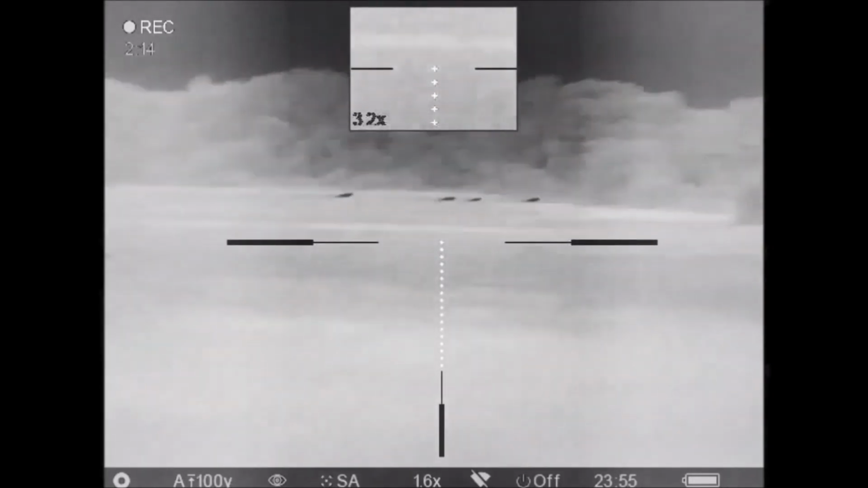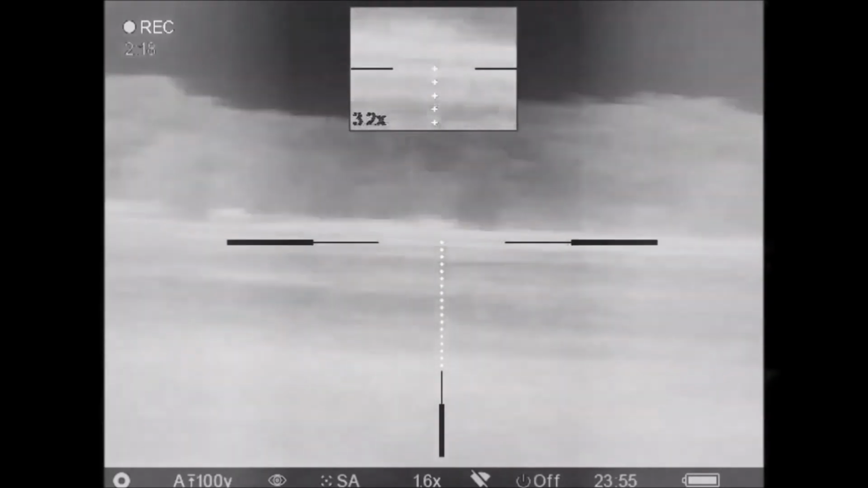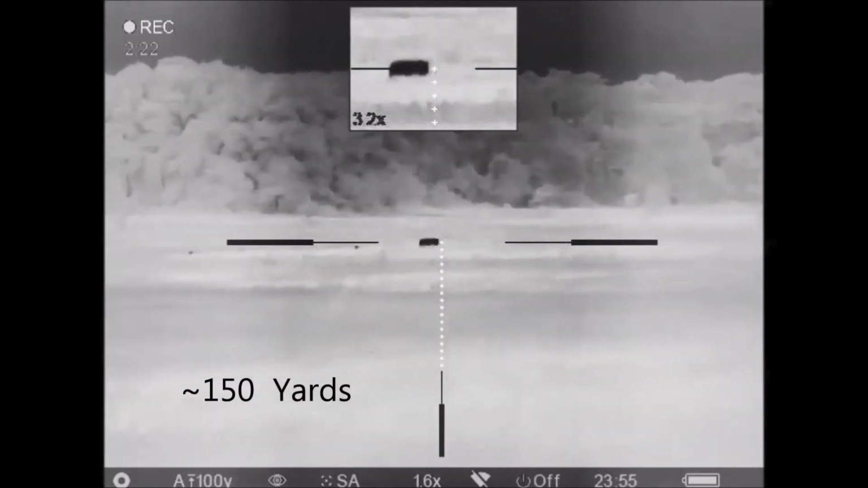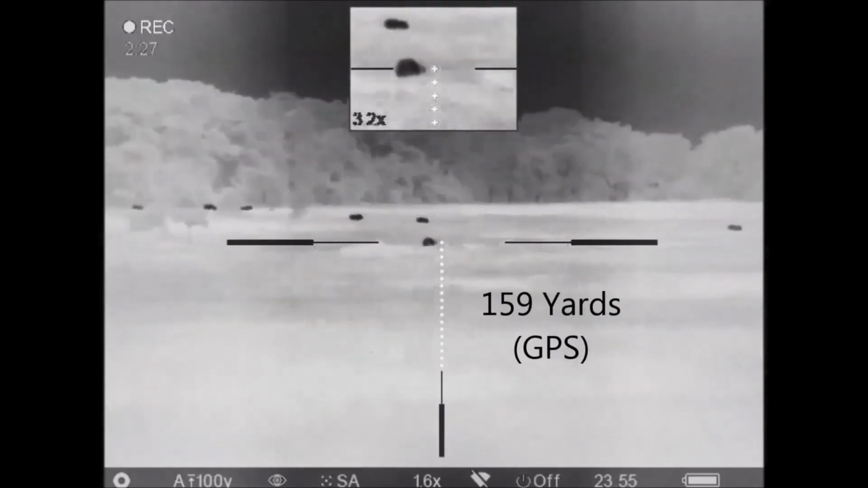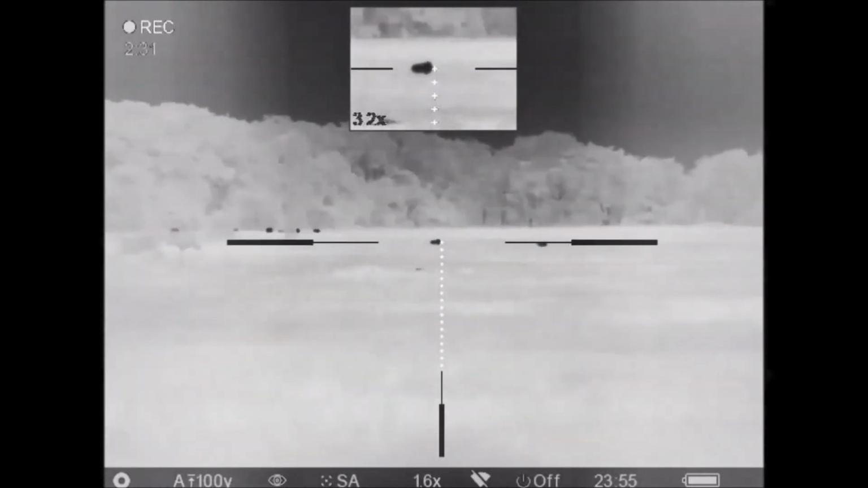So I'm watching all the hogs disappear into the tree lines in the distance. I spy one hog out in the open. I hit it with that shot, miss with the second shot, and get it with a headshot at 159 yards.